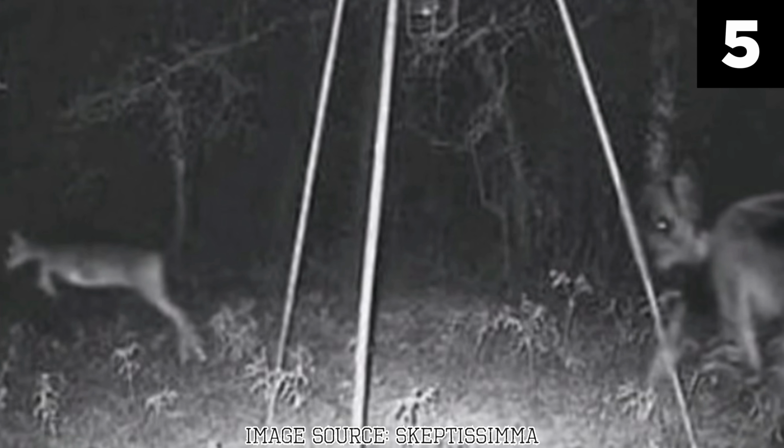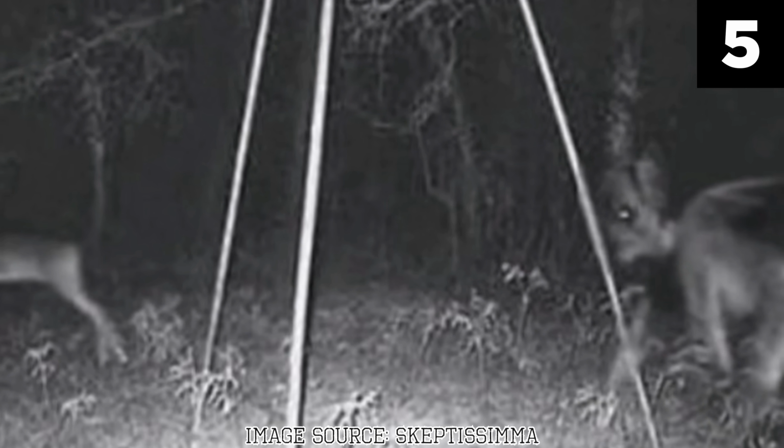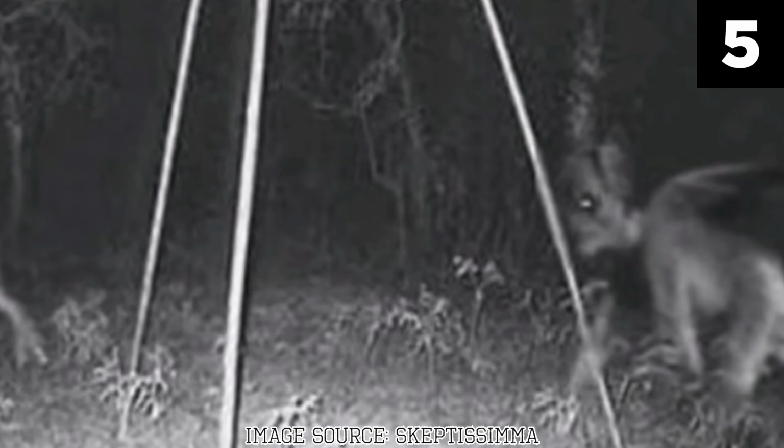Number 5. The Deer vs. Demon. The photograph capturing a demon-like figure chasing a deer through the woods has been the subject of fascination and fear across the internet. This trail camera image, which appears to show a winged creature pursuing a terrified deer, has sparked intense debate about its authenticity and the nature of the beast.